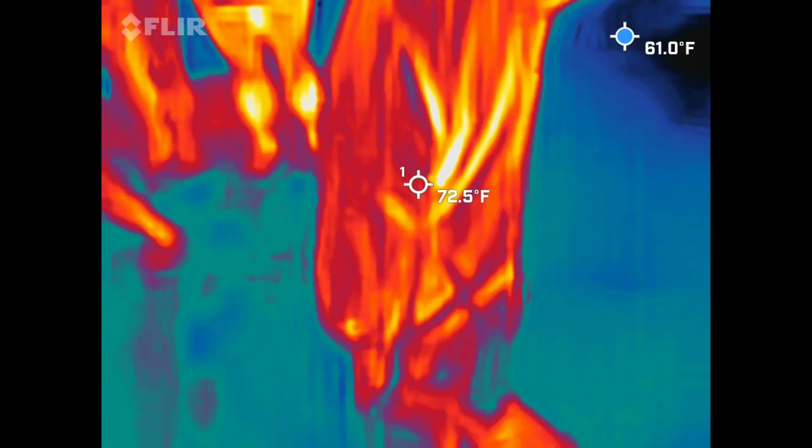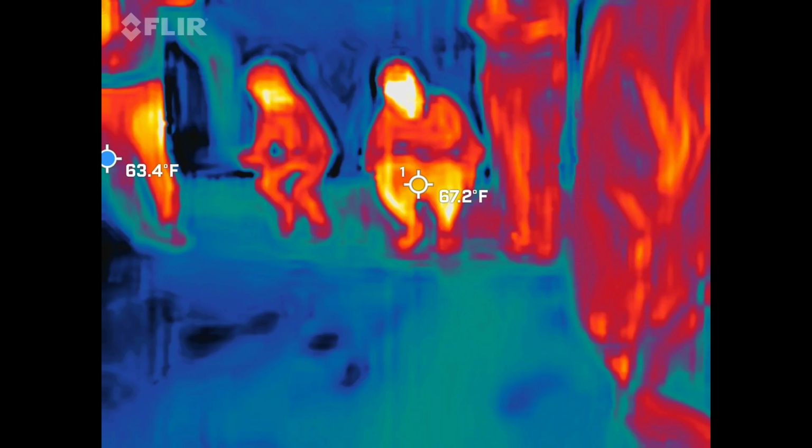We're going to let this group pass through, and then we'll finish off. And then we'll have the whole alley for ourselves. Well, probably about 10 seconds. 30. You know her?